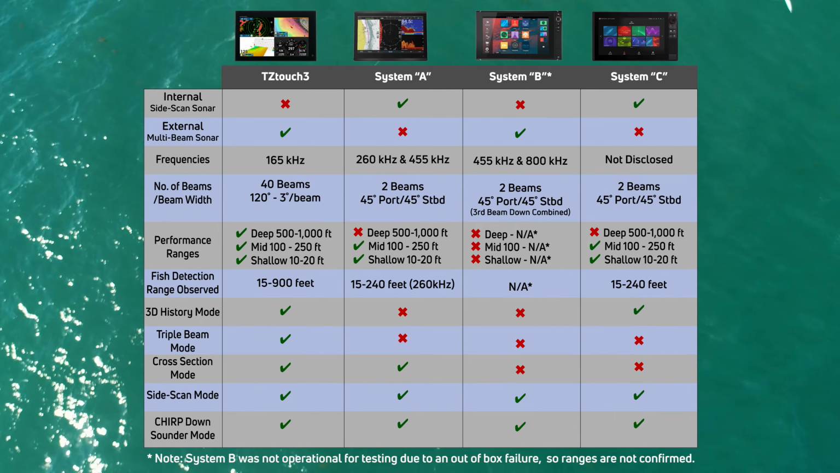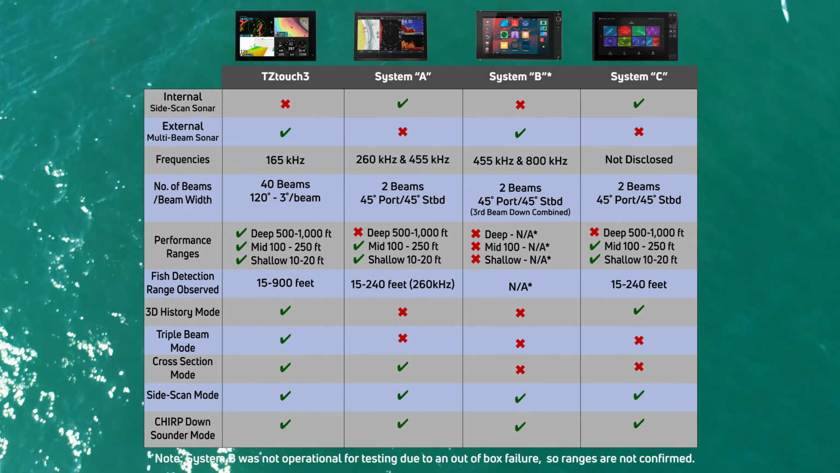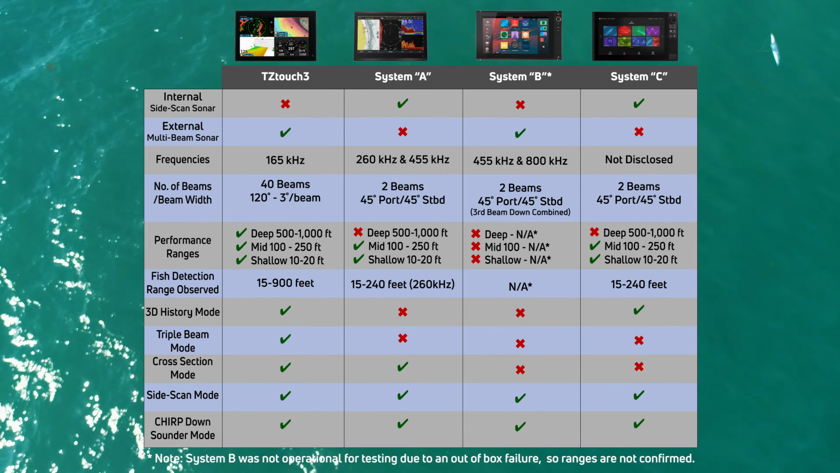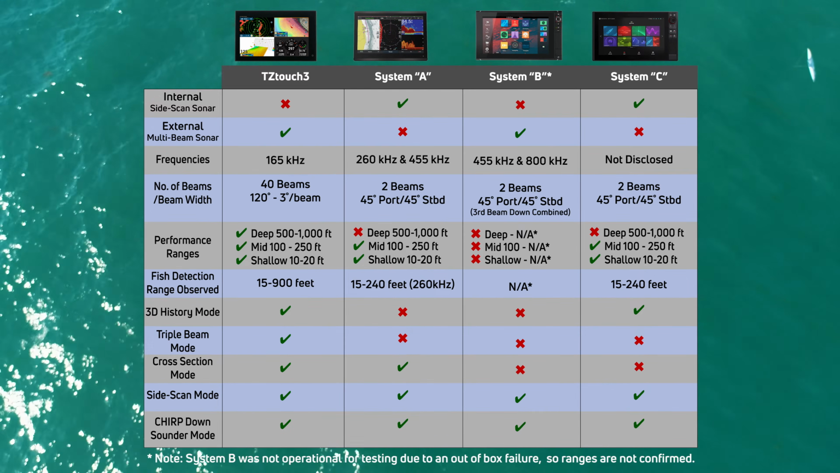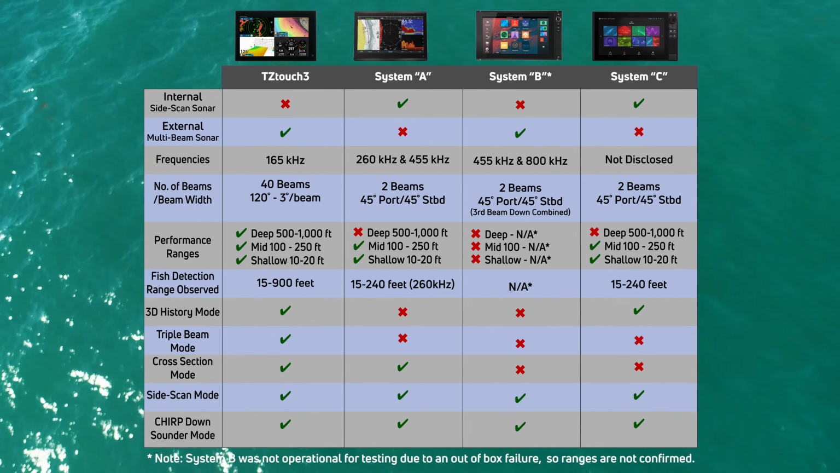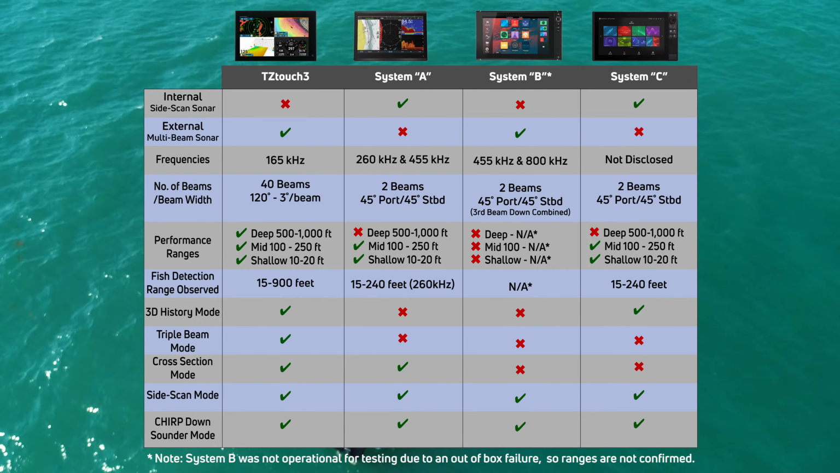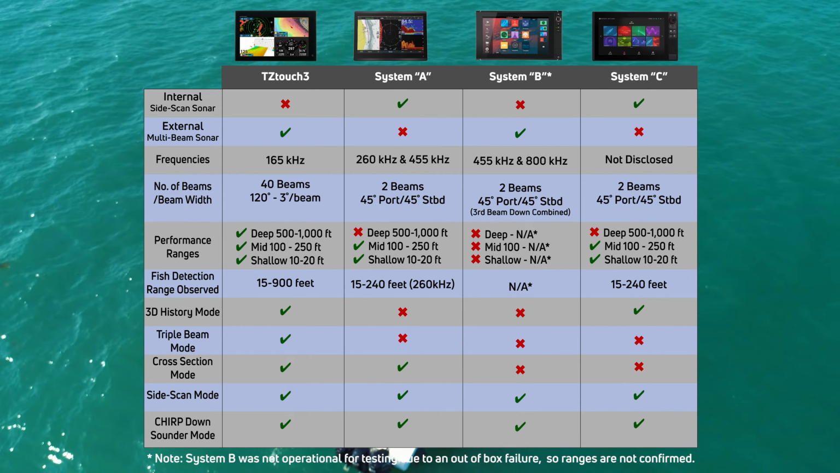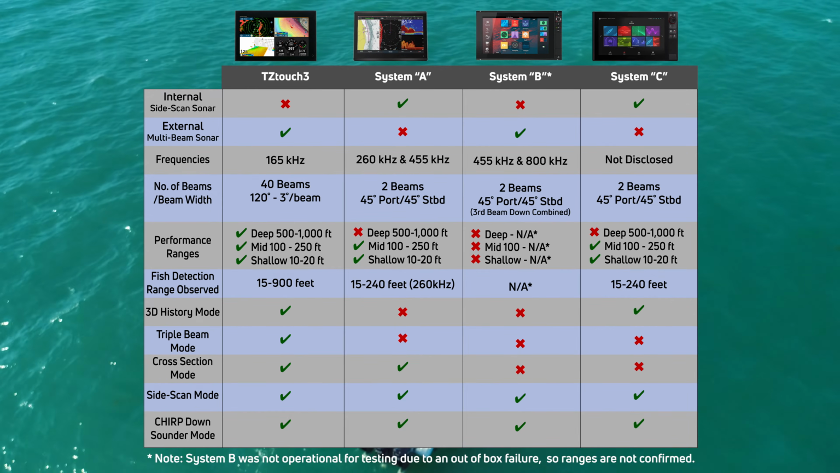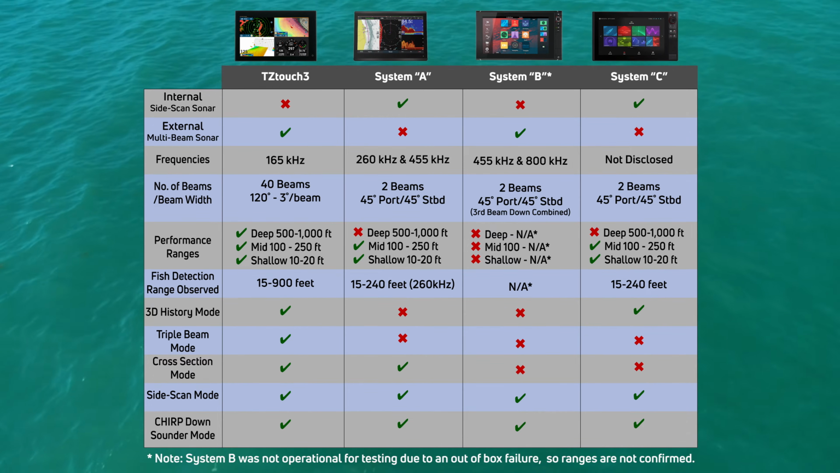Looking at the DFF 3D compared to the other systems' side scanning sonars, the DFF 3D does require an external box, while the other systems are built in. They operate at different frequencies. The DFF 3D operates at 165 kHz, while the other systems operate at much higher frequencies. Taking a look at the number of beams and the beam width, the DFF 3D is a multi-beam sonar, which means it has 40 beams that spread out to 120 degrees, with each beam being 3 degrees. The other 3 systems have two 45-degree beams pointing port and starboard.